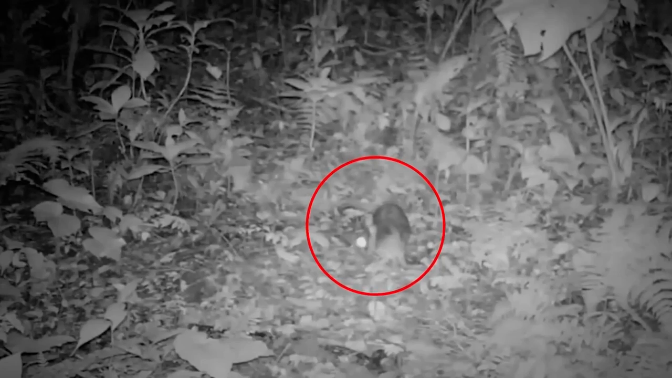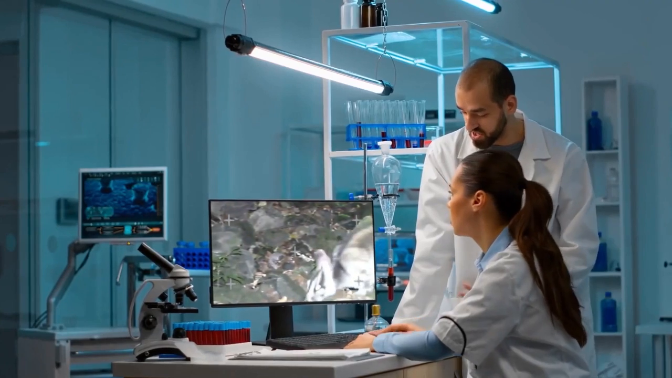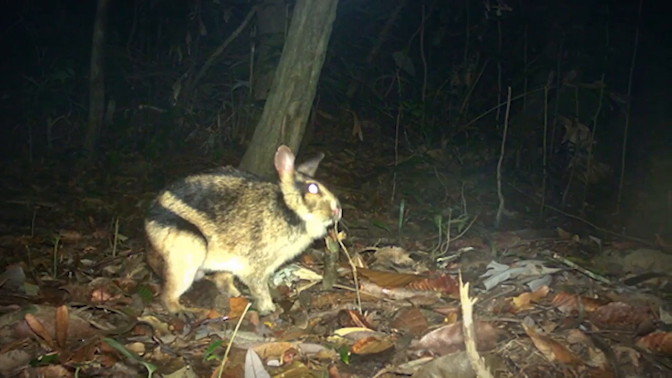Living high up in the mountain forest of Sumatra, it's like they've got their own VIP club up there. Scientists are scratching their heads trying to figure out more about these chalk-colored bunnies with dark brown stripes. But hey, they're making progress one trail cam at a time. So, let's keep those cameras rolling, and who knows what other surprises we'll find.